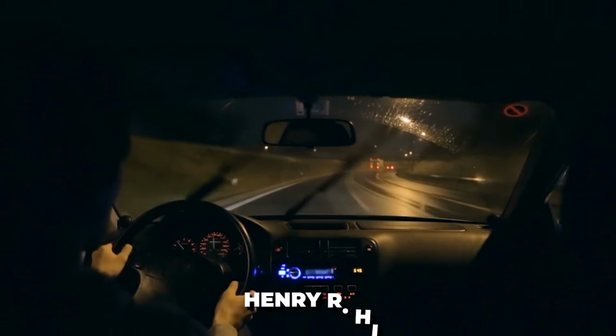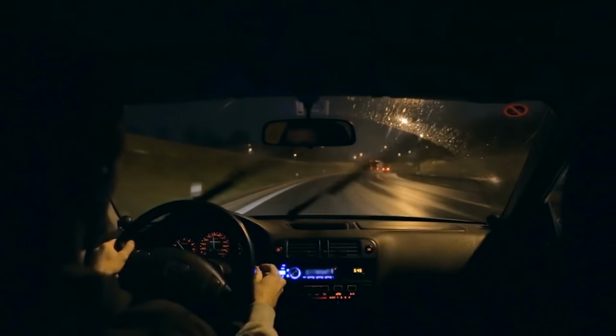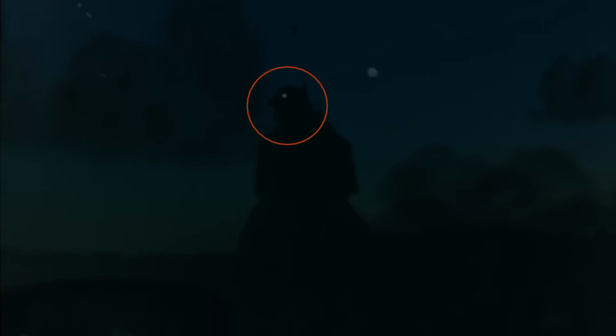The creature in the fog. In 1954, Henry R. Hill had a terrifying encounter while driving along the coast. He filmed a massive black monolith emerging from the ocean, its eyes gleaming menacingly. The creature seemed to be heading straight for him, filling him with an overwhelming sense of dread. Henry claimed authorities took the footage from him, covering up the truth.